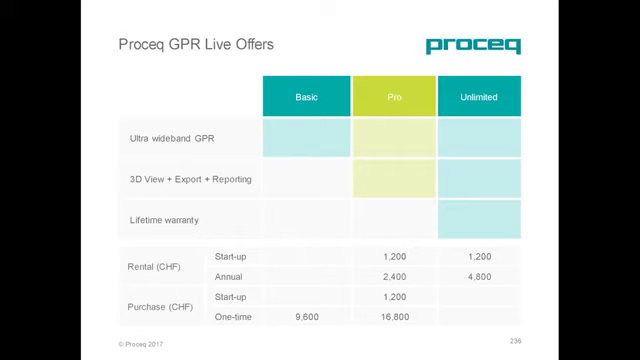For the customer who is more flexible to either buy or rent, they can go for the middle, Pro. Here, you can own the instrument for less than 17,000 or rent it, as I just mentioned, at 200 Swiss francs per month. Overall, it depends on your usage and your budget. Proceq always has a price catered for your needs. It is an offer you cannot refuse.